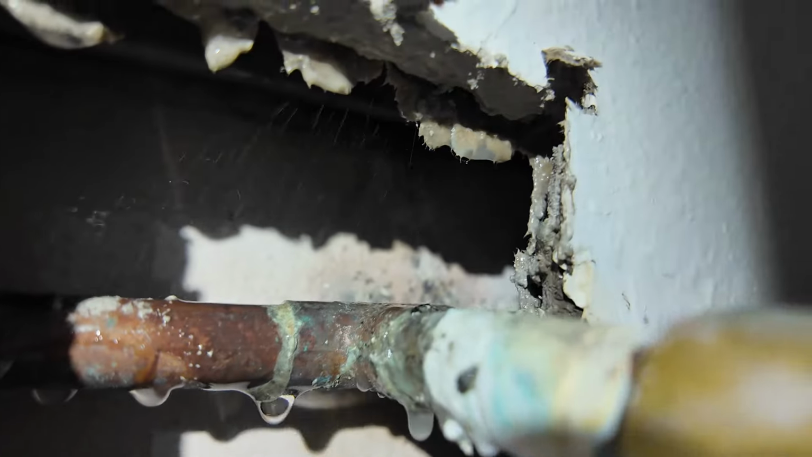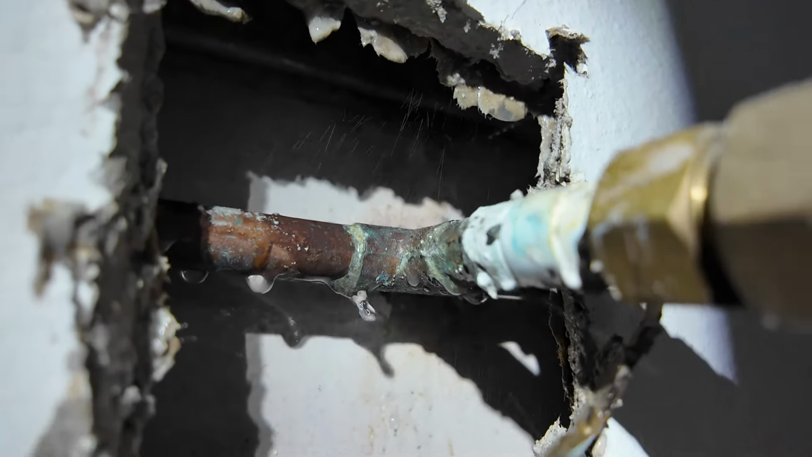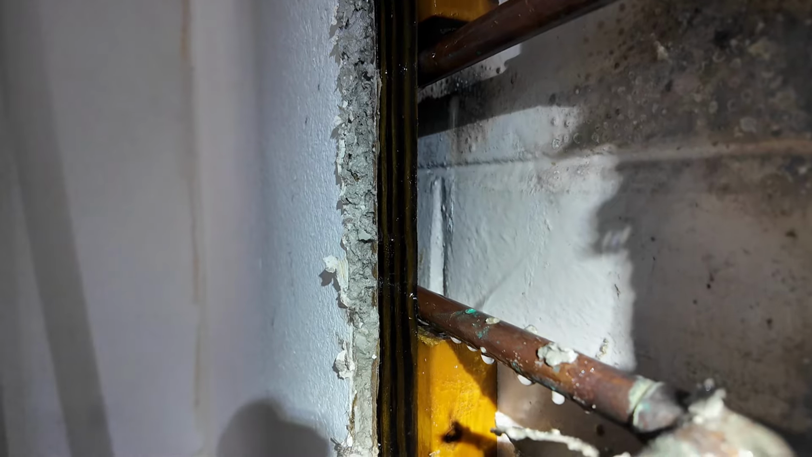So here's Jeremy's hole. He went out to get a camera that we can put in the wall. You guys can see how it's like raining inside of this wall. That's crazy. Oh, I hear it. It's right there, I see it. You gotta cut it open a little more to the left, Jeremy. This way? Okay. Just go to that seam.